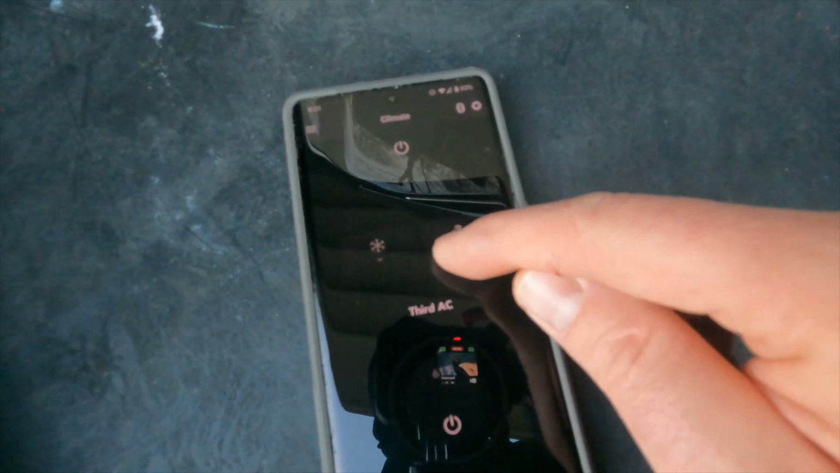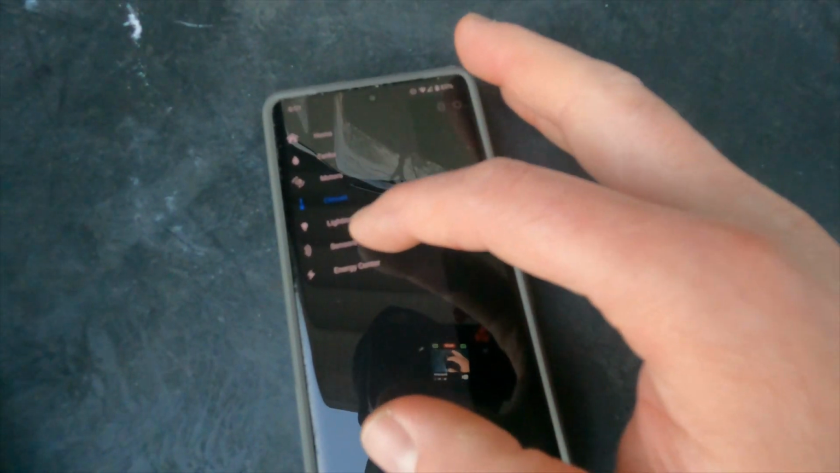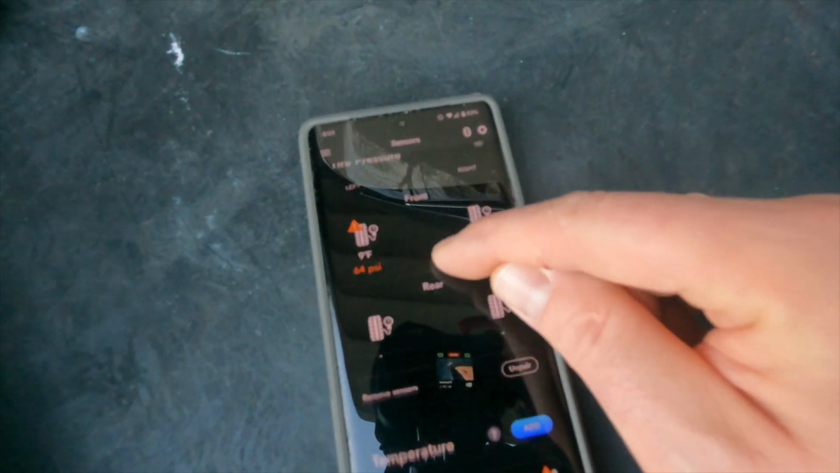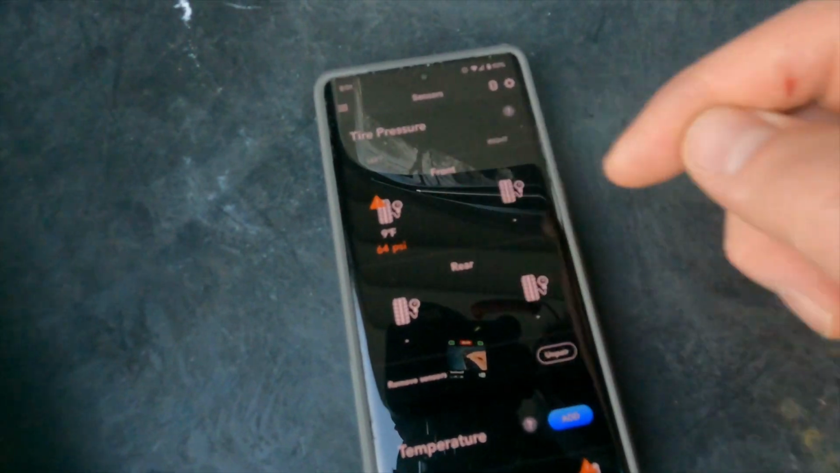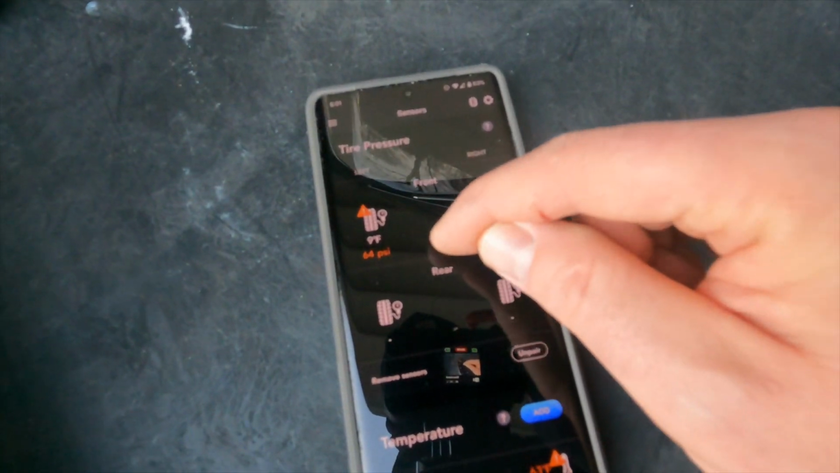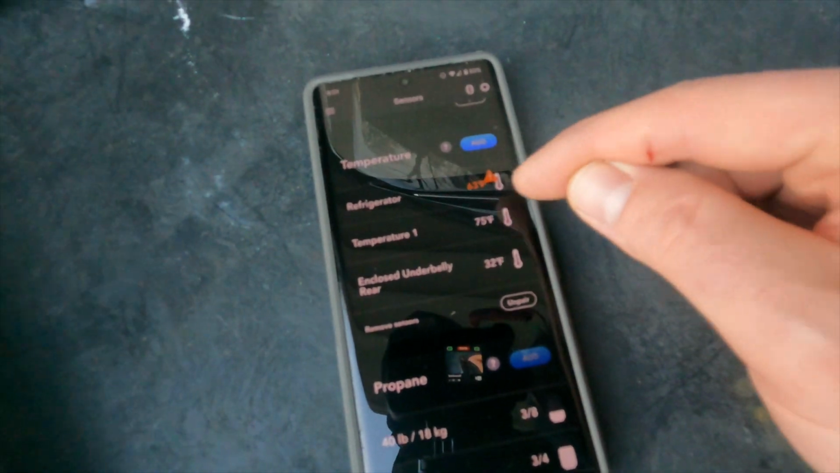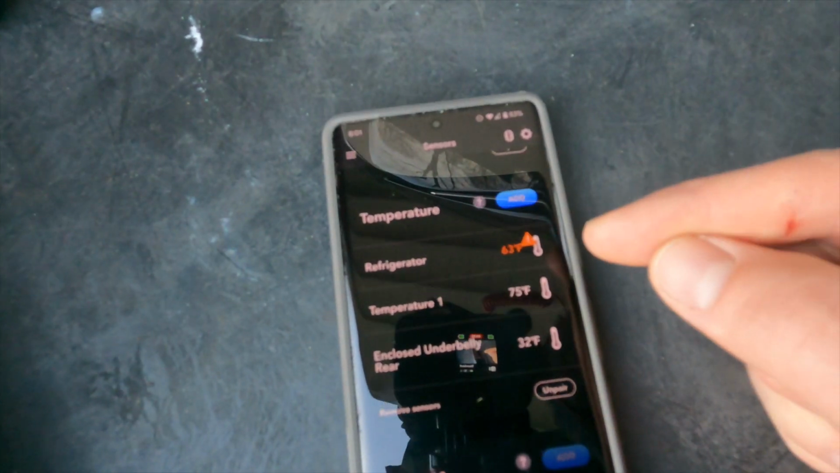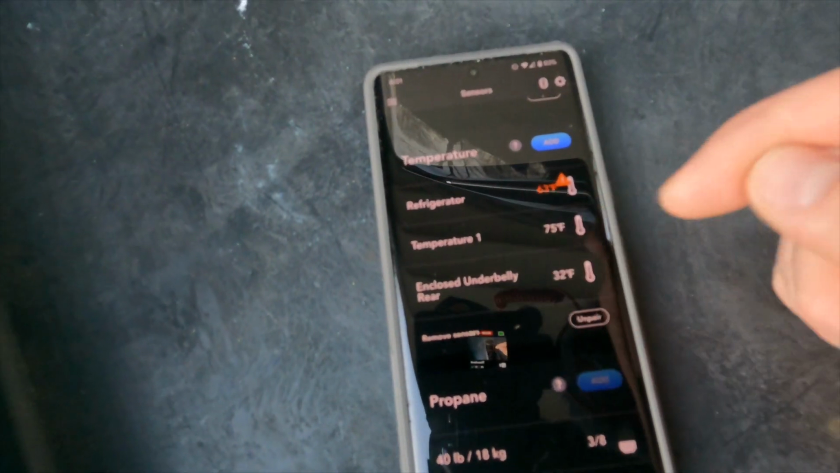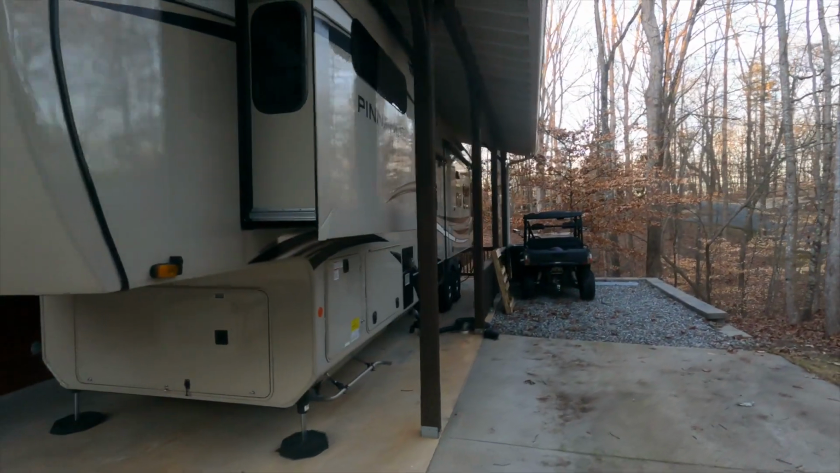And then of course I've got a third temperature sensor for the third AC. It's right next to the first, so it's registering pretty much the same. But check out here on the sensor page, you can see on the TPMS, the tire pressure sensor, that one's registering 9. Sometimes I find them not to be 100% accurate, but that's probably pretty close. And then you can see down here, I've got one in the refrigerator. The refrigerator's not on right now, so the door's kind of open. It's registering 63.